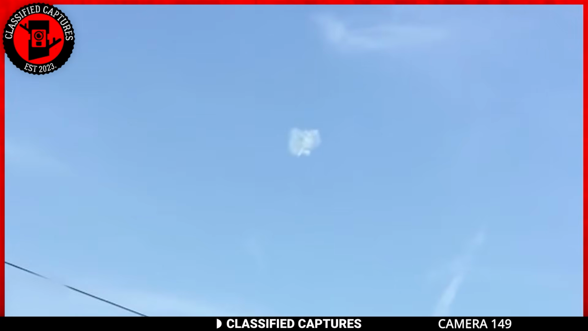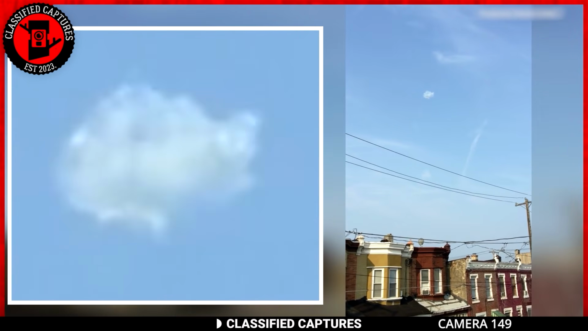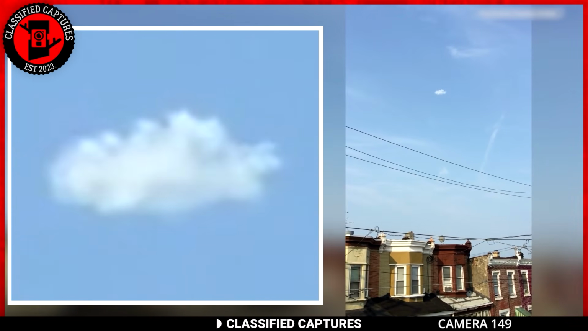This peculiar cloud with flashing lights was spotted in North Philadelphia. The unusual mass descended from the sky and vanished behind a house in the vicinity. That's definitely not how clouds are supposed to act, and the sighting quickly gained a lot of attention and even made it to Fox and ABC News.